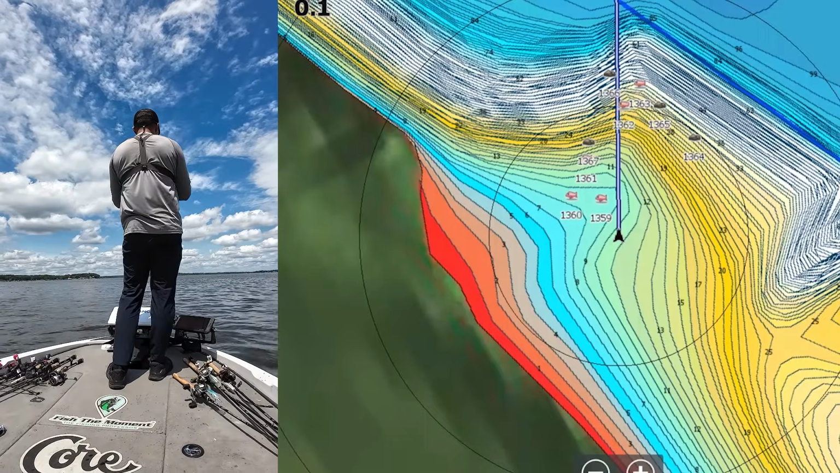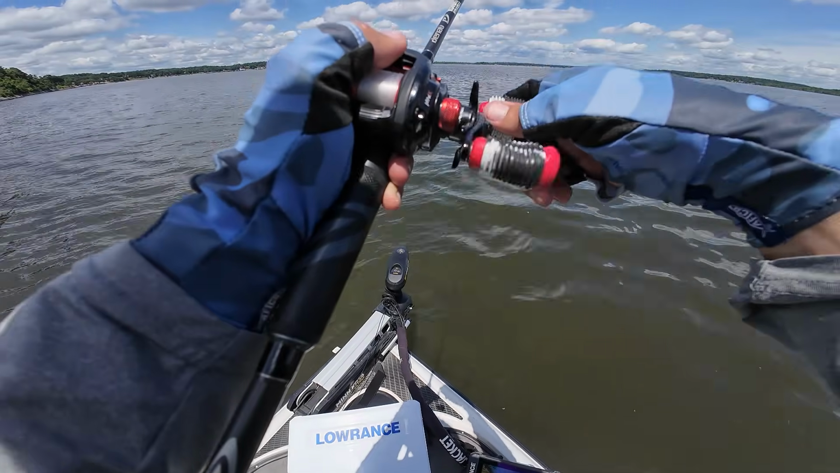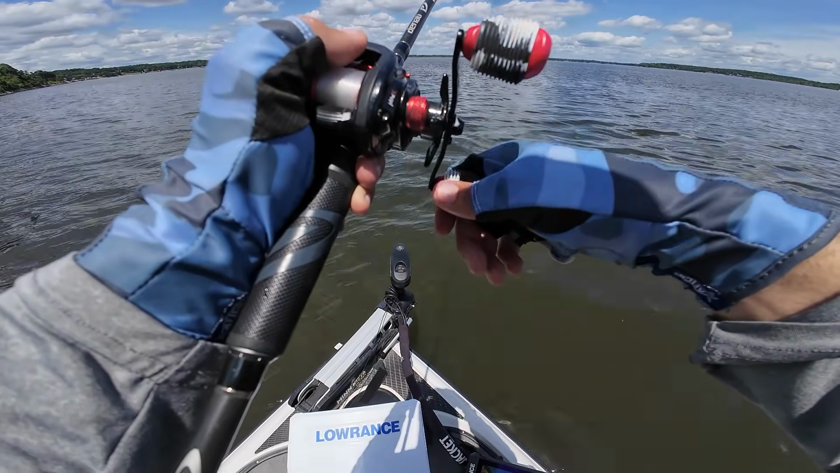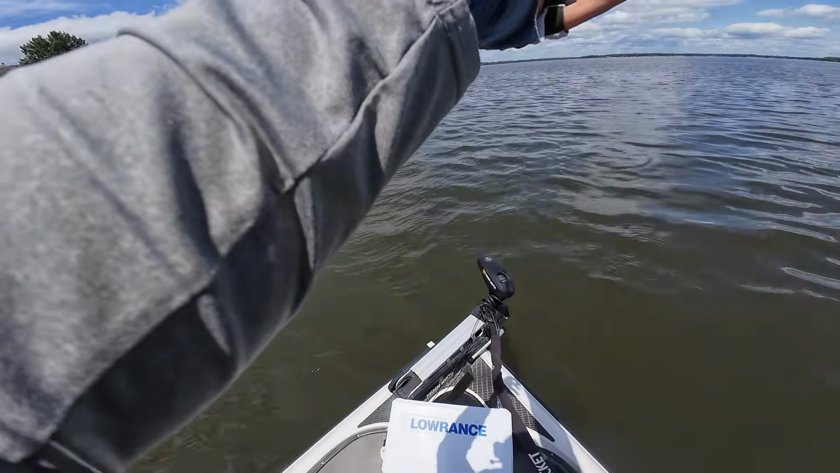I just found the cast. I think I just missed it out to the right a little bit too, but I think I have the cast. It's right on my waypoint that I marked. So that's a good sign that we have a good lineup on it at least. I missed that cast, but we need to see if we can get a better quality fish off this spot.